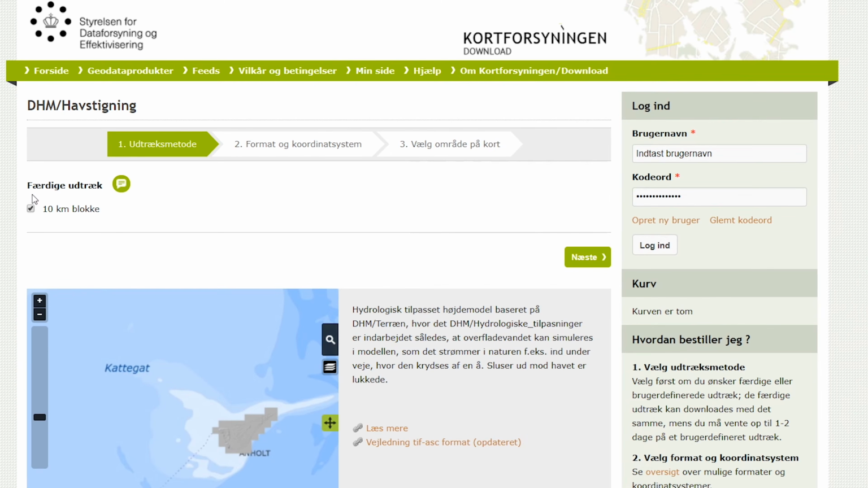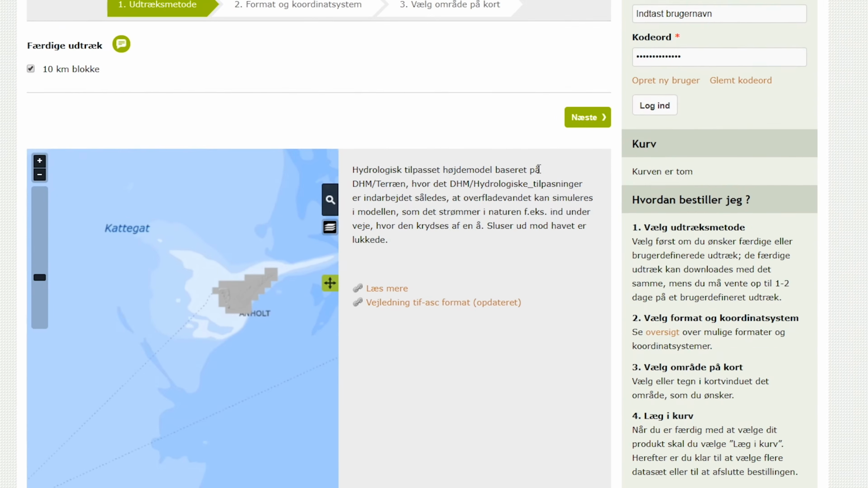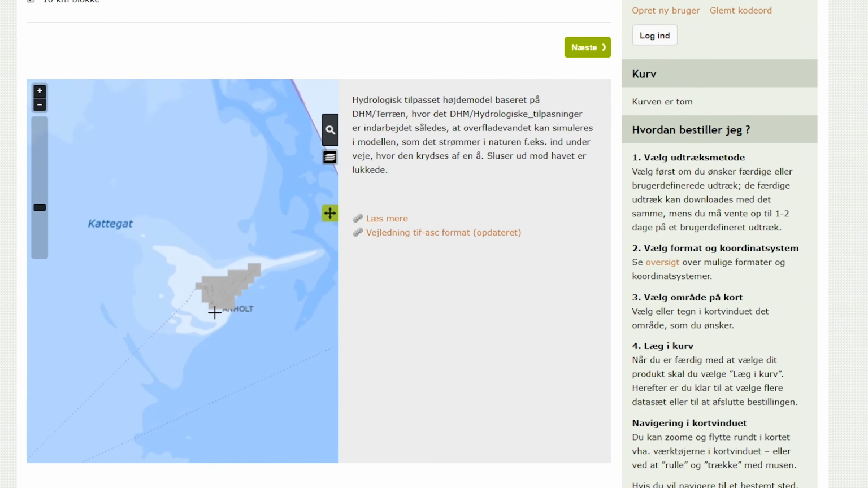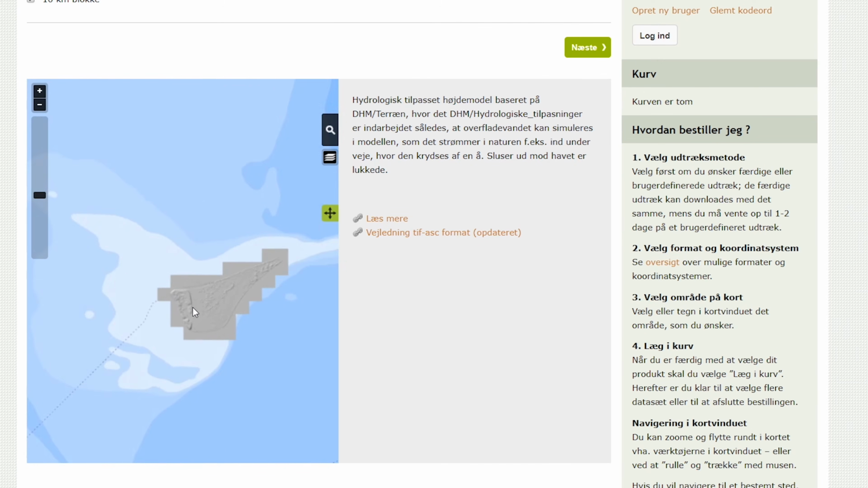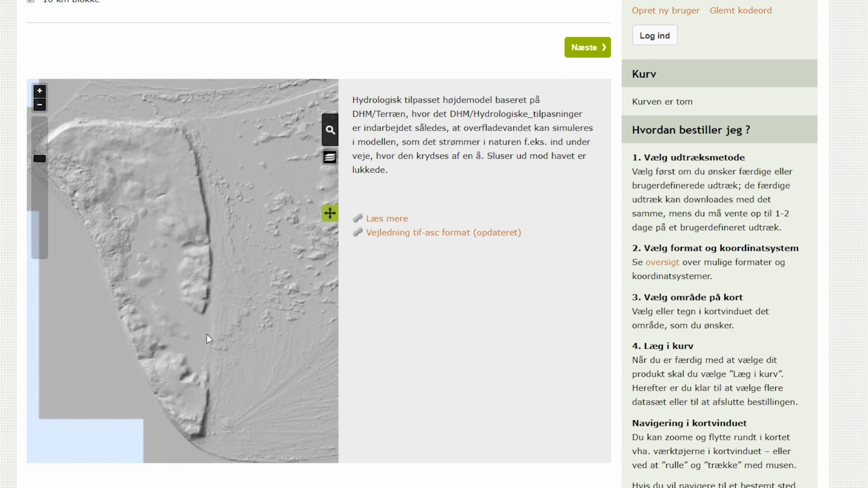In Denmark we used a site called kortforsyningen.dk. I hope I pronounced that correctly. All these sites work in completely the same way, some of them are just better than others. You can use this data in Denmark also and use it to maybe find more burial mounds or whatever you want to find with this one.